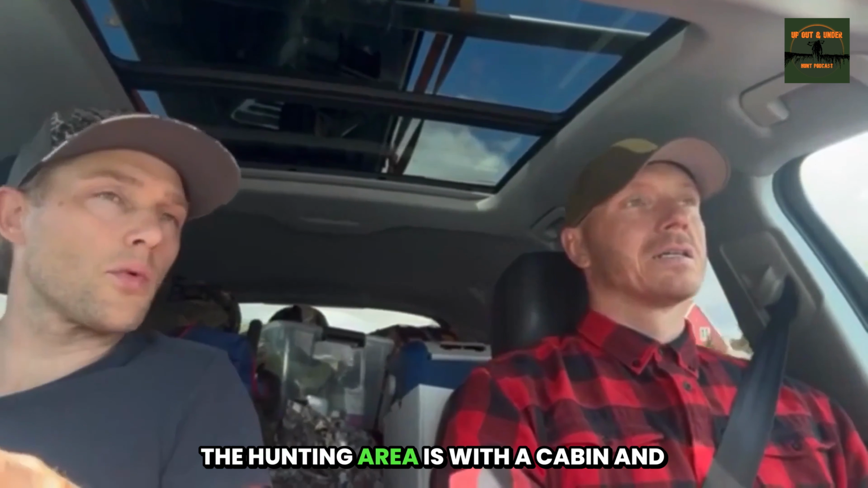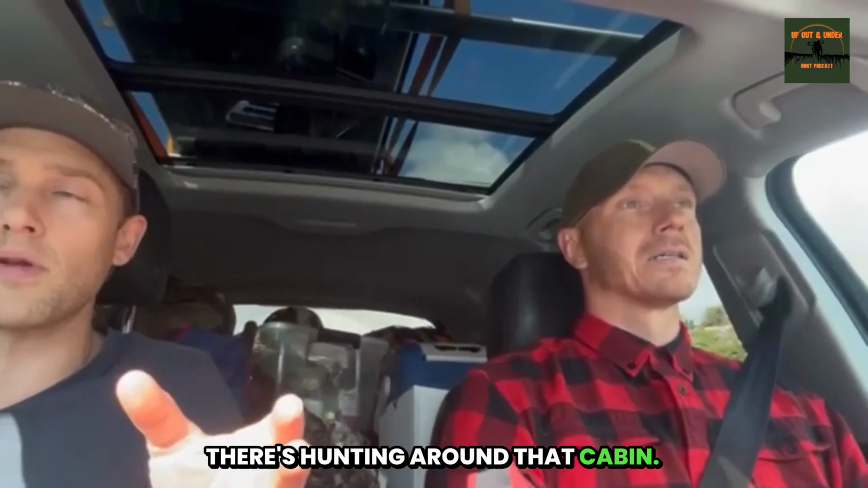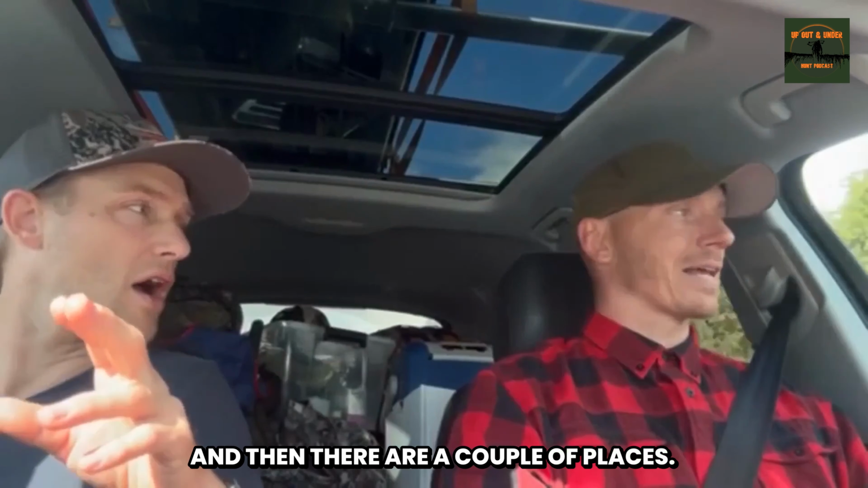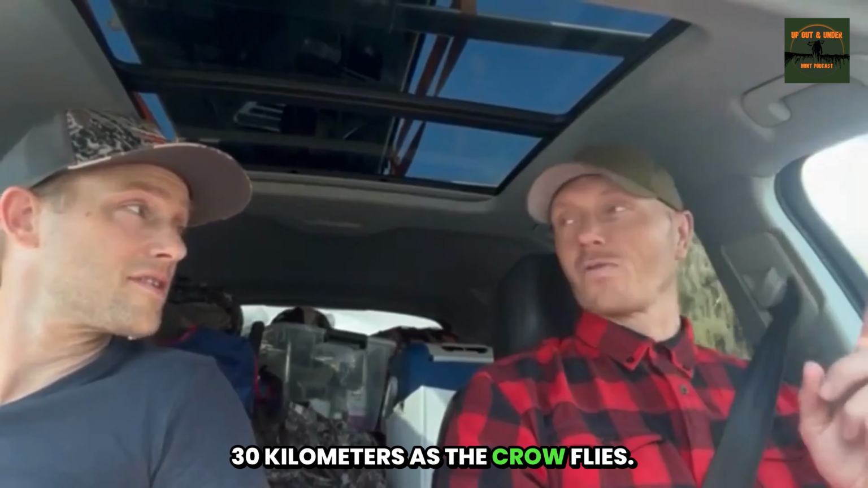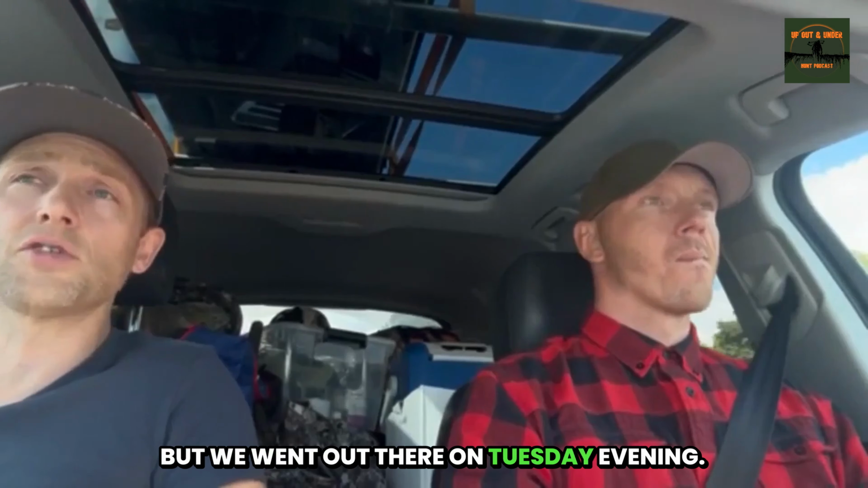The hunting area is with a cabin, and there's hunting around that cabin. And then there are a couple of satellite areas, and one of them is an 80 kilometer drive, so a long drive. 30 kilometers as the crow flies. An hour's drive, a long way away. But we went out there on Tuesday evening.